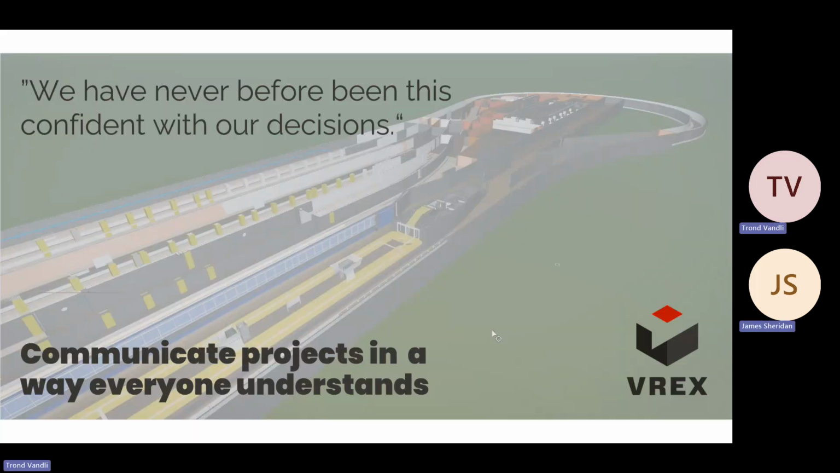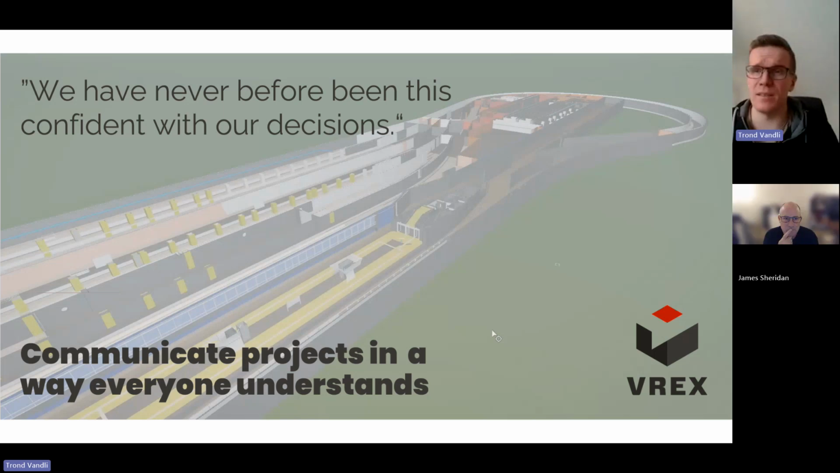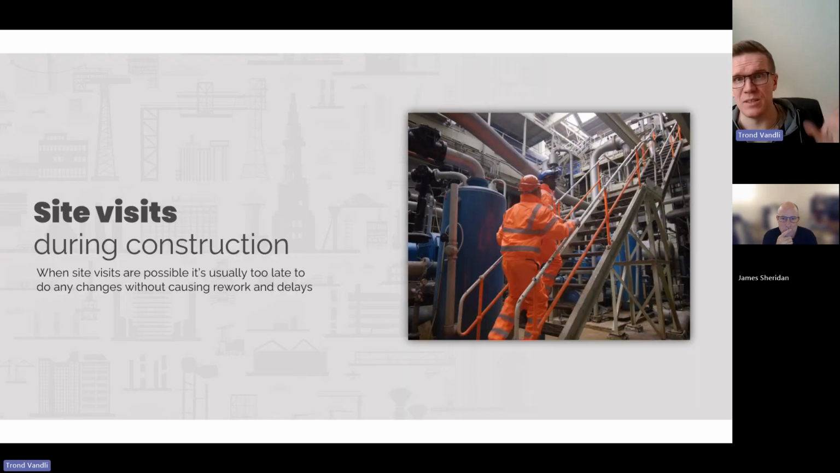Yeah, got it. So basically, the entire idea with Vrex as a solution is to communicate projects or project models in a way that everyone can understand. Traditionally, up until this point, you basically have two ways of discussing construction projects. Either you wait until construction has started and you bring the stakeholders on site for a site visit. That's very common.